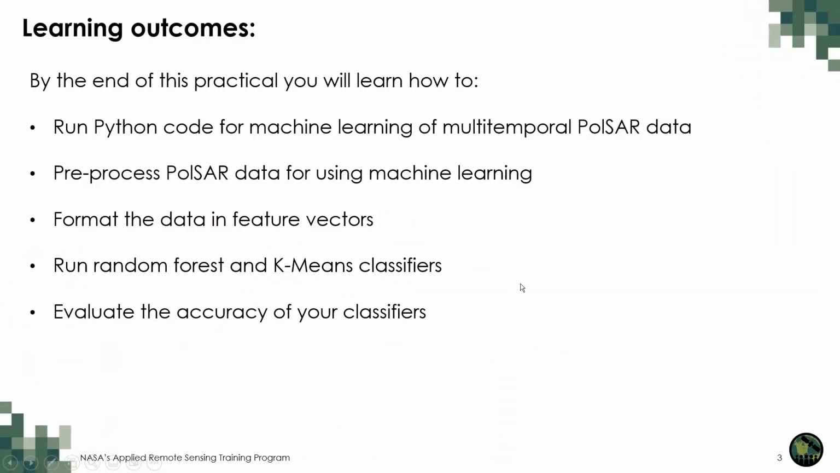The learning outcomes for today are listed here. At the end of today you will be able to run a machine learning approach for multitemporal polarimetric data using Python. You will see how to pre-process your polarimetric SAR data in order to use it in machine learning applications.